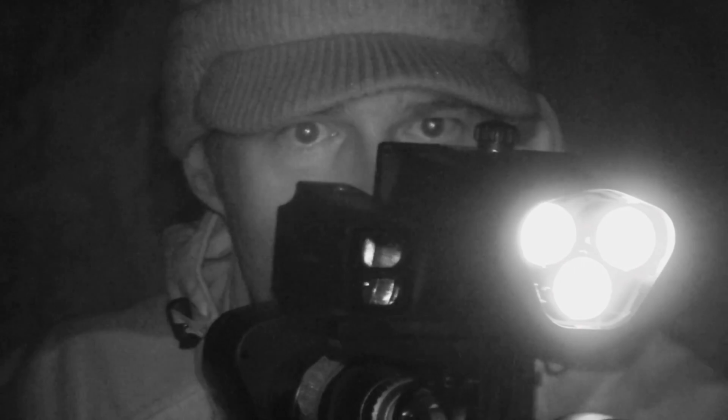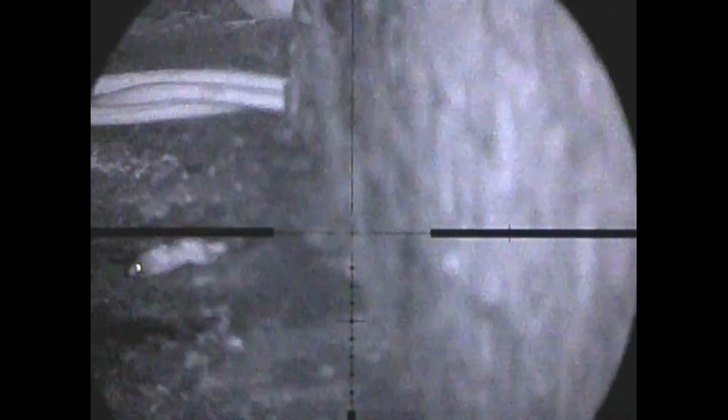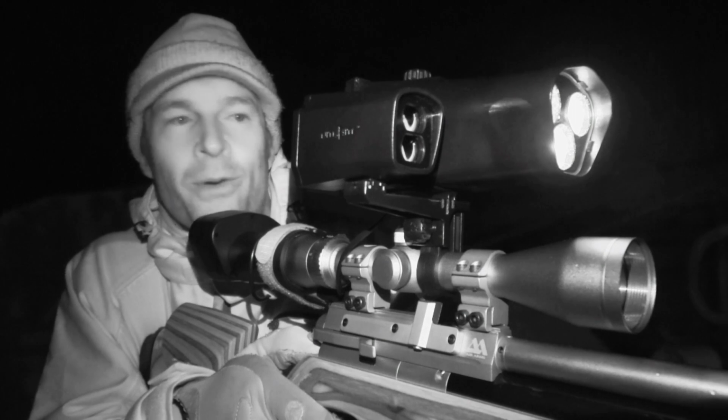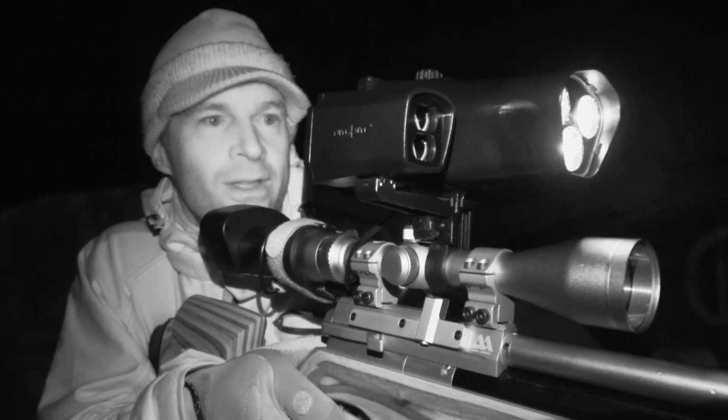I keep on scanning through the darkness until eventually I spot another rat on the move. I deliberated for too long over that one. I've missed the chance, but sure it'll be back out before too long.